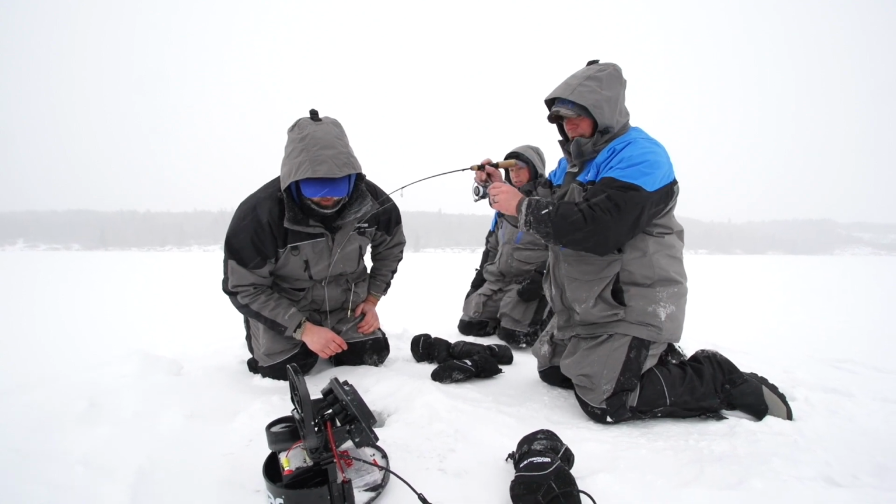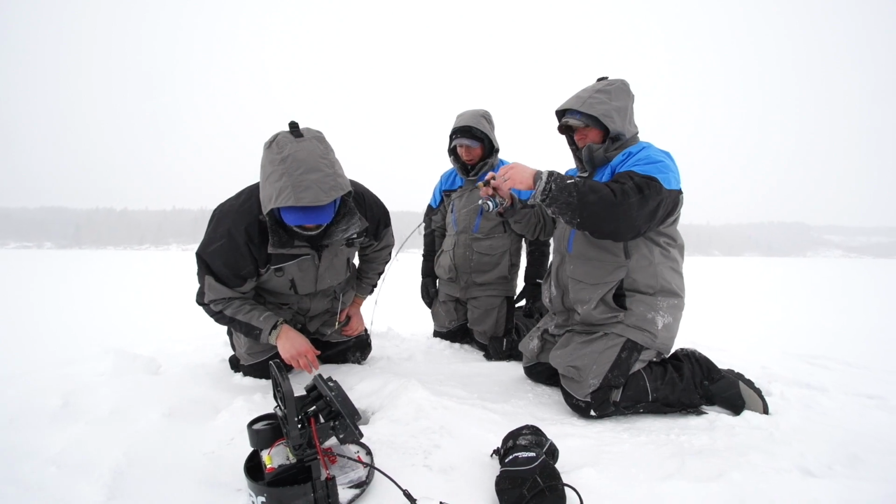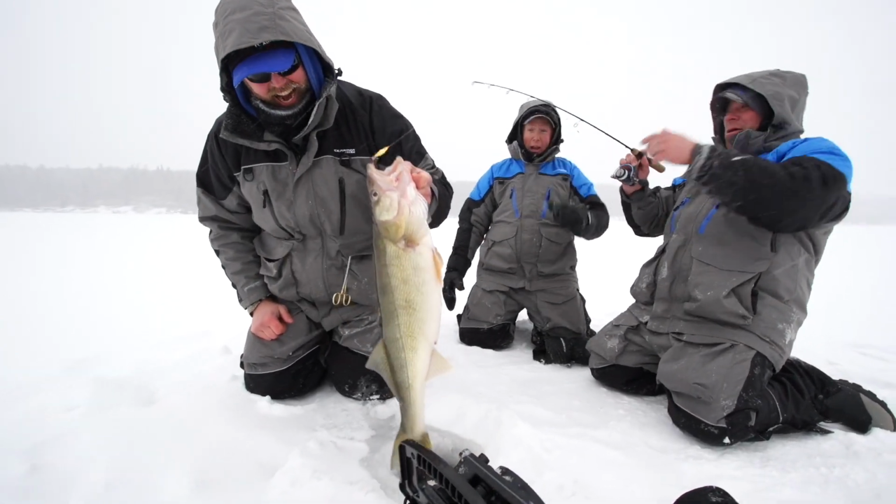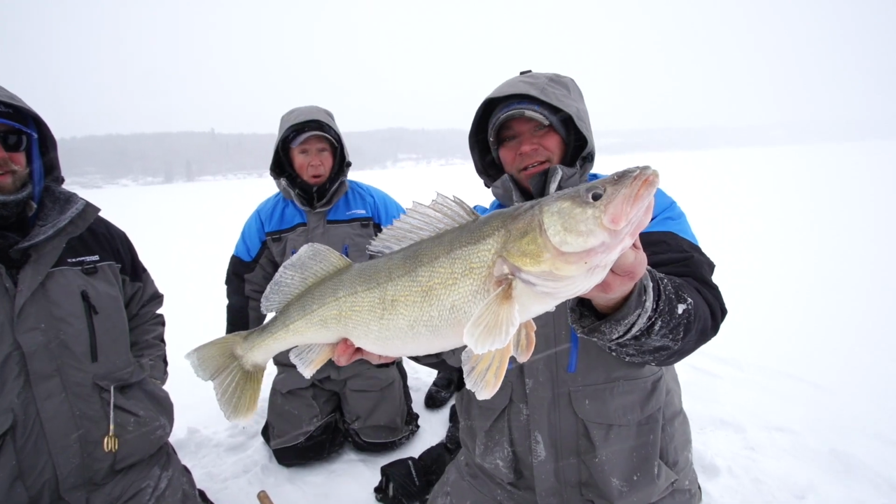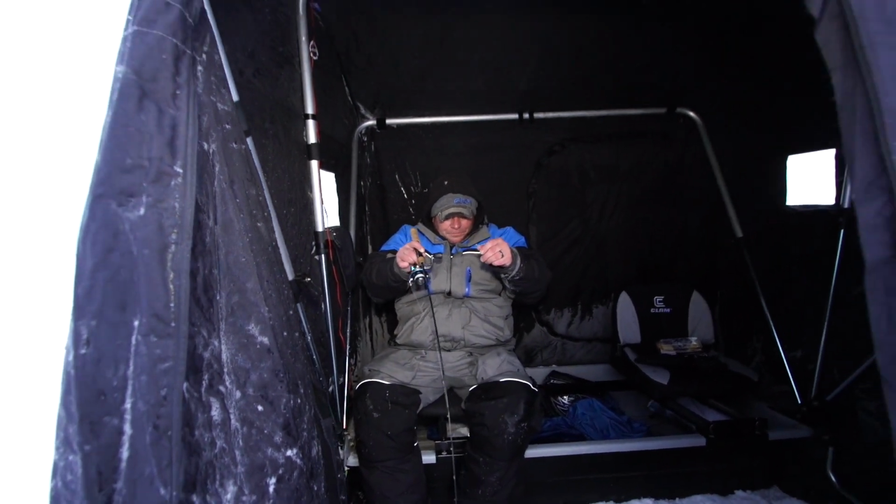Oh my gosh, look at those head shakes. Giant! Yes, that is a giant. That is a fish. Beautiful fish, Tony. That's why we traveled up here. That's where we made the trip.